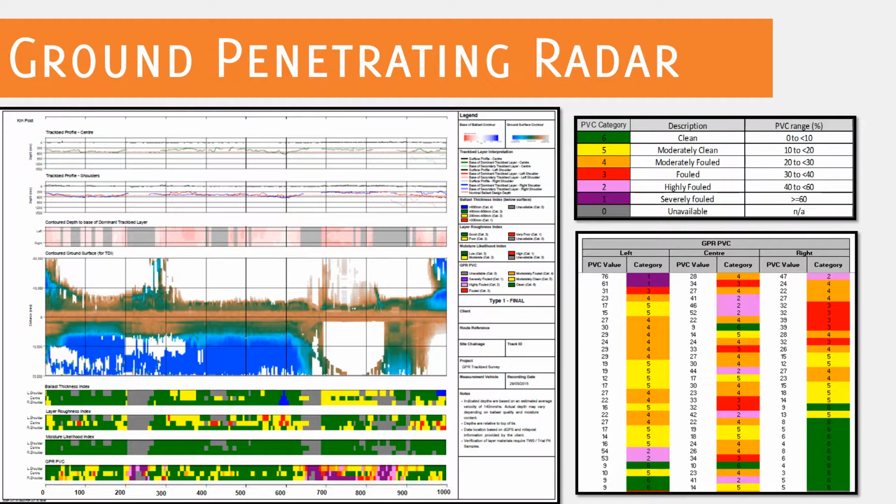And this data also came in Excel format. So this is an excerpt of that here, and that gives the PVC values, the exact PVC values calculated in 5 meter increments, which is what each line is. Then it categorizes it into the corresponding PVC category, with again 1 or purple being the most fouled, over 60% fouled actually.